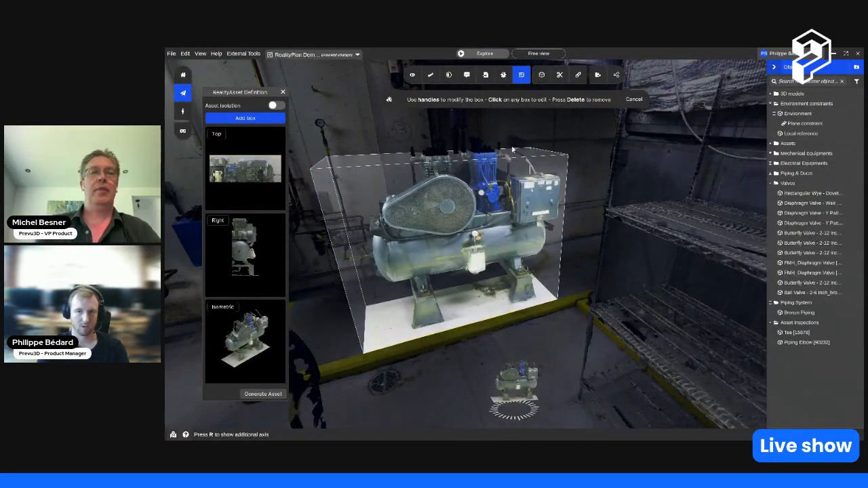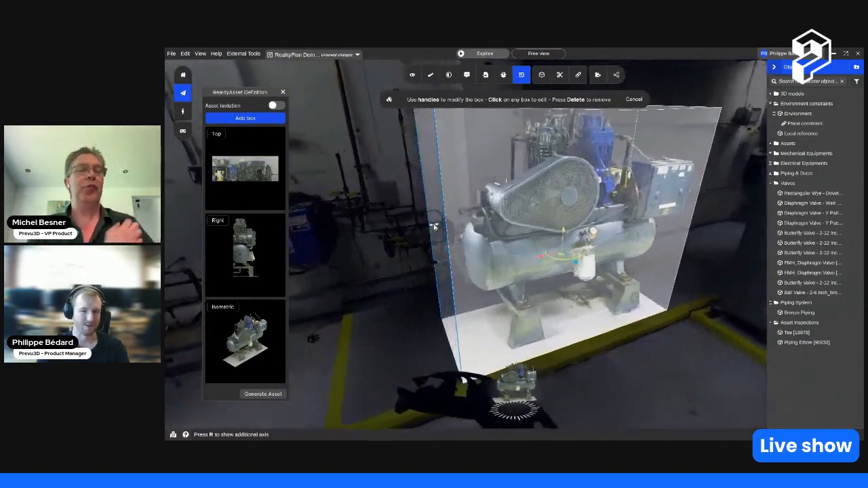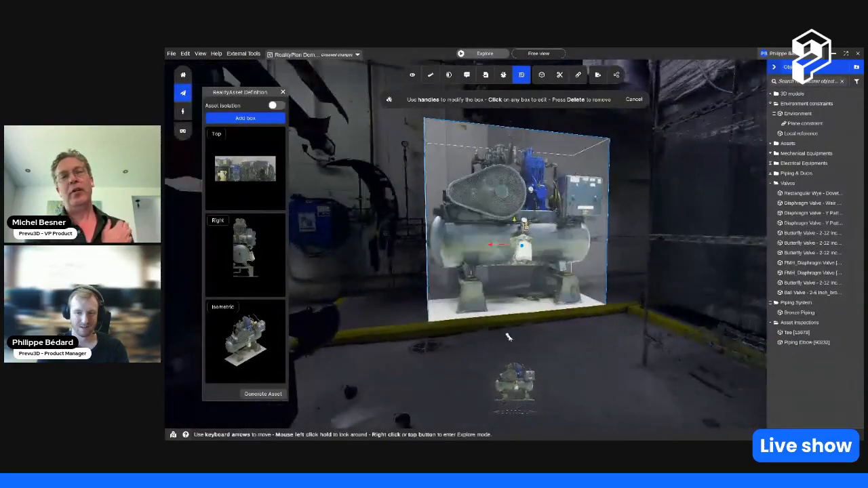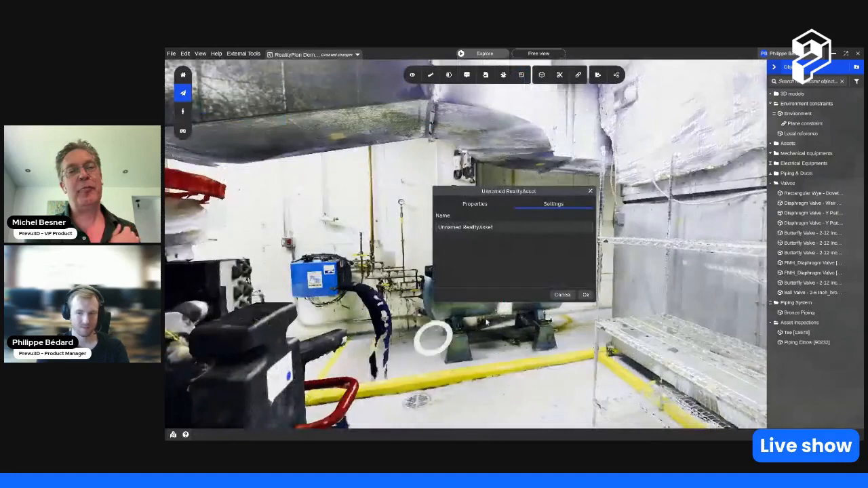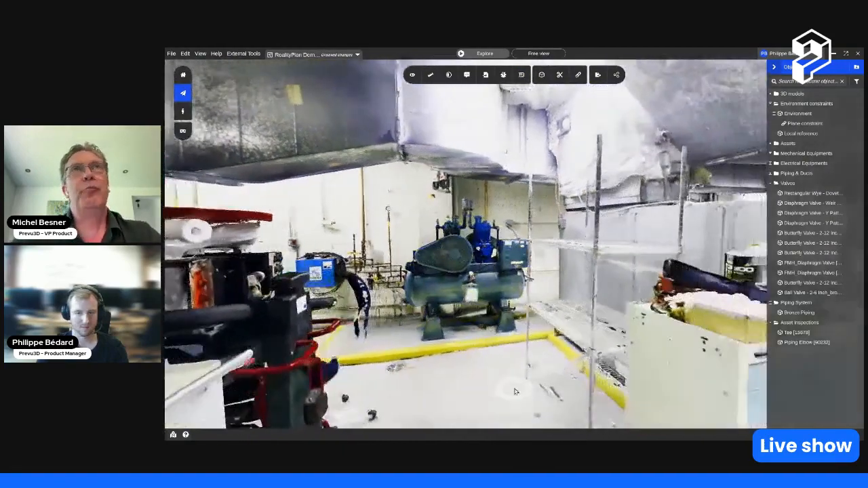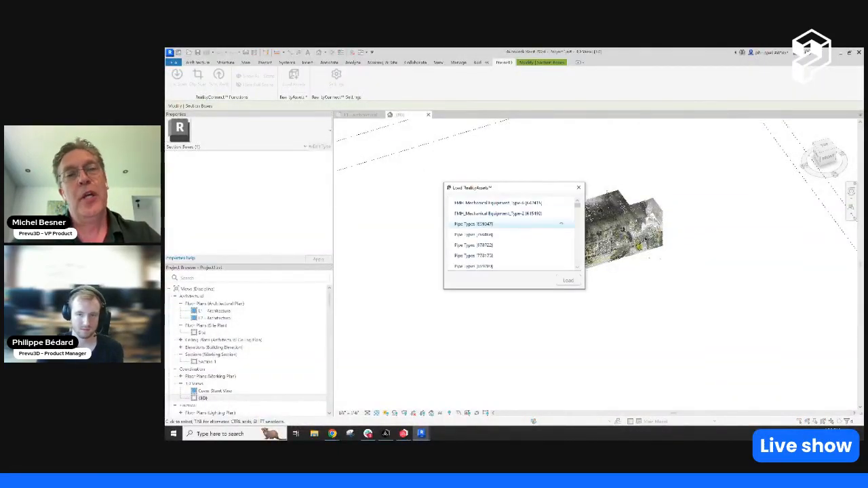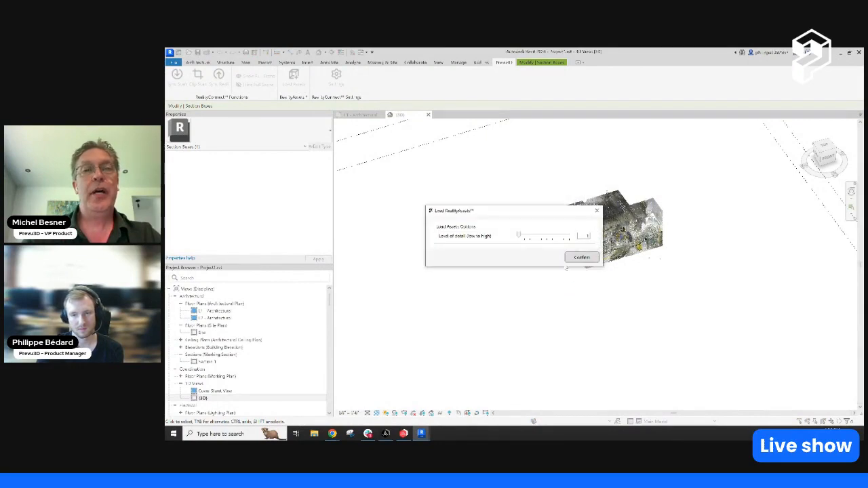Yeah. But then we should do the piping. Yeah, we should do the piping. Exactly. Because it's a good example when you have complex shapes and you want to bring this complex system of piping into Revit as a point cloud or as a mesh, it's going to be very difficult to create the right clipping area, especially if the assets are in odd shapes. So all the reality assets you've created in RealityPlan can now be imported.